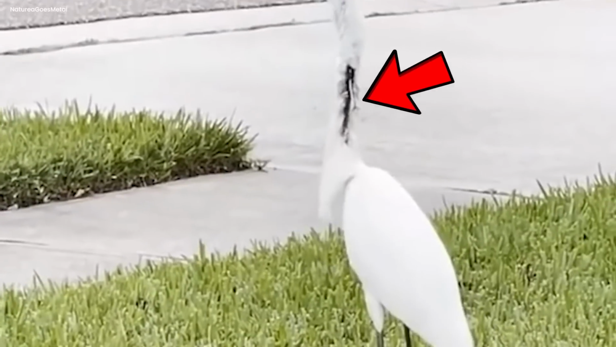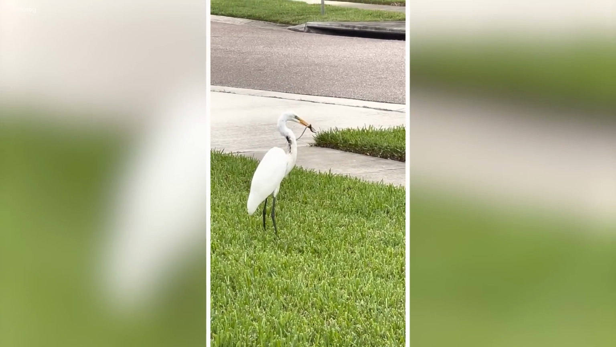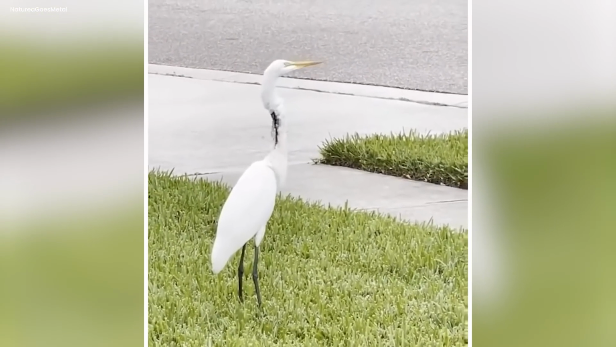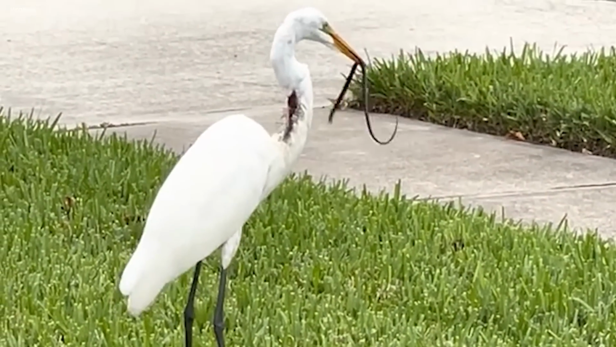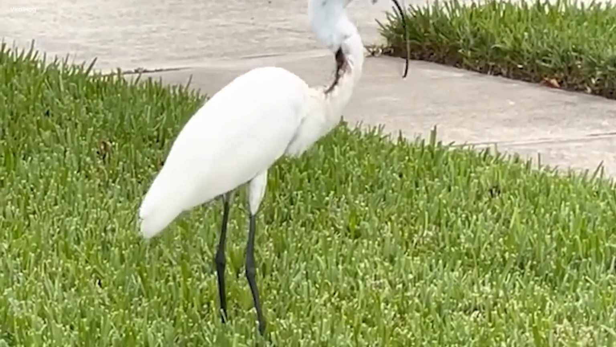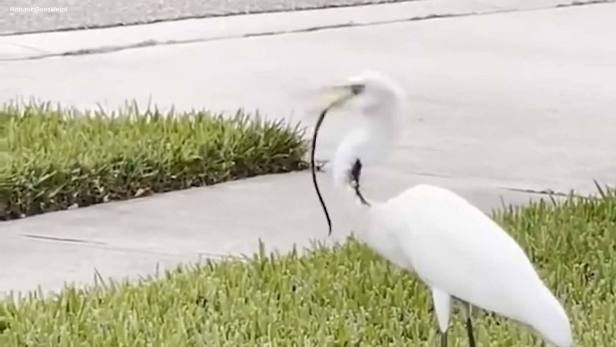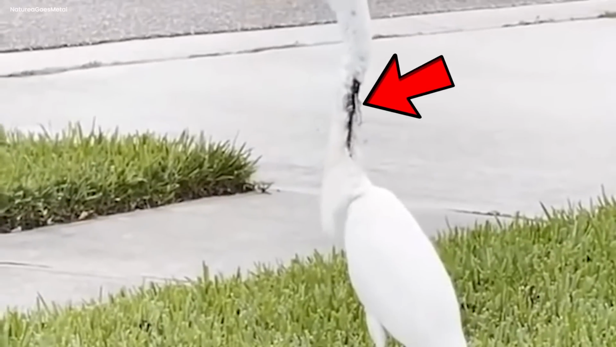Every time the egret tried to swallow, the snake didn't stay inside. It kept coming out of the hole in the egret's neck. It was like a creepy dance, as if nature itself was playing a spooky game. The egret, which should have been a symbol of innocence and beauty, now looked haunting. Its eyes revealed the pain it was going through.